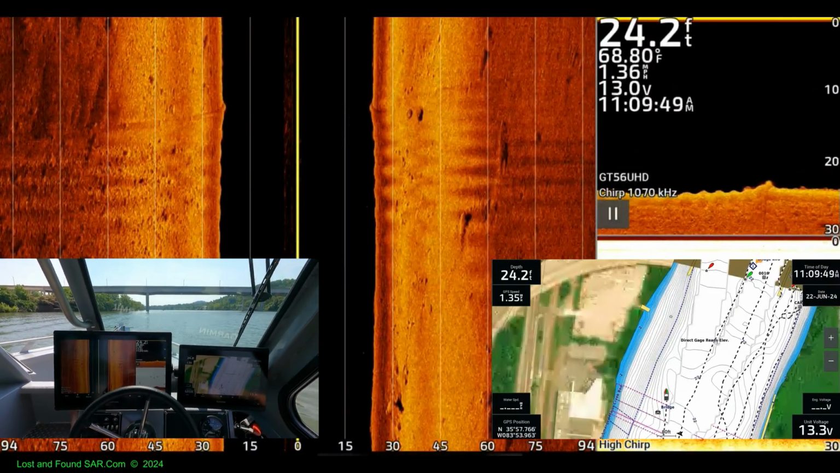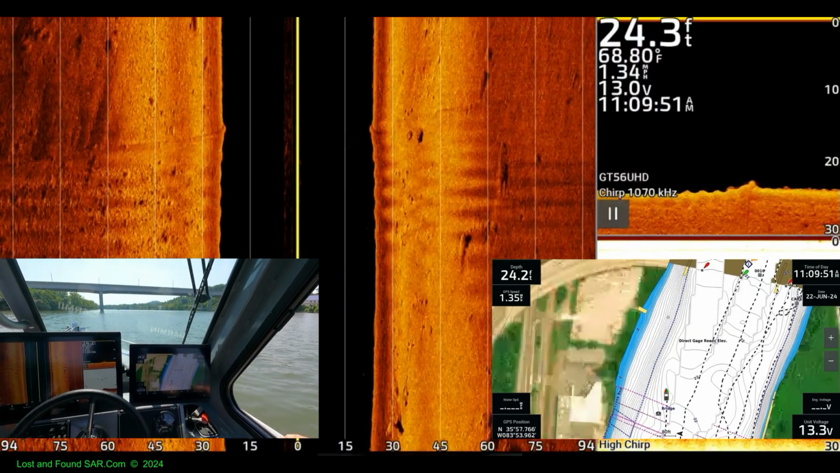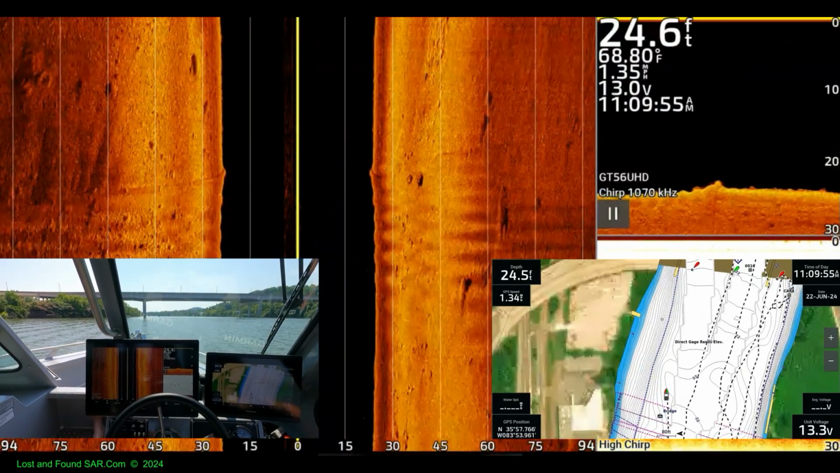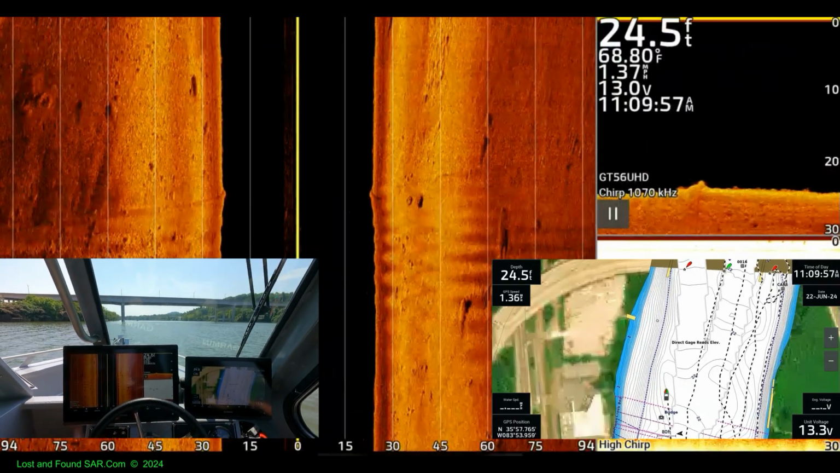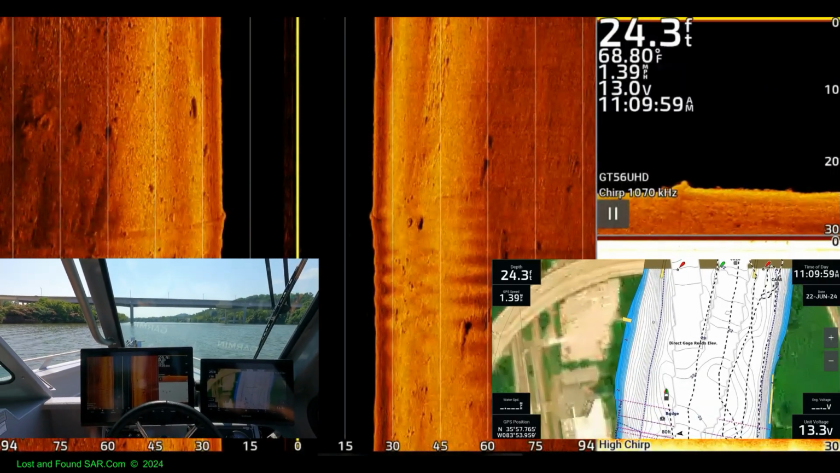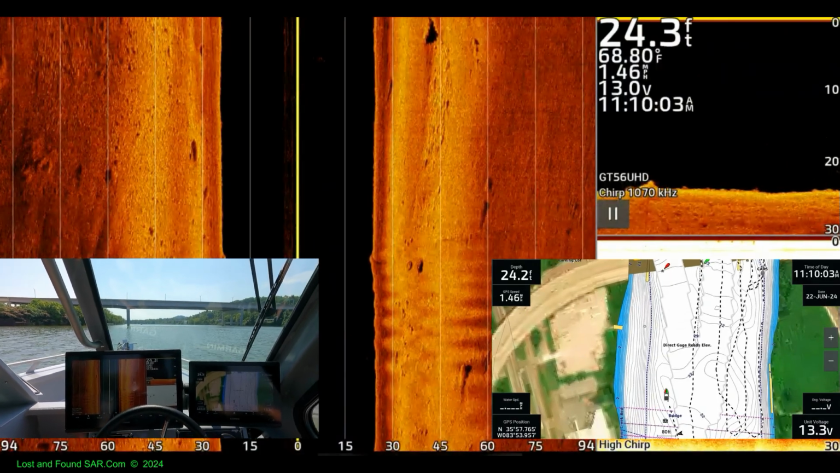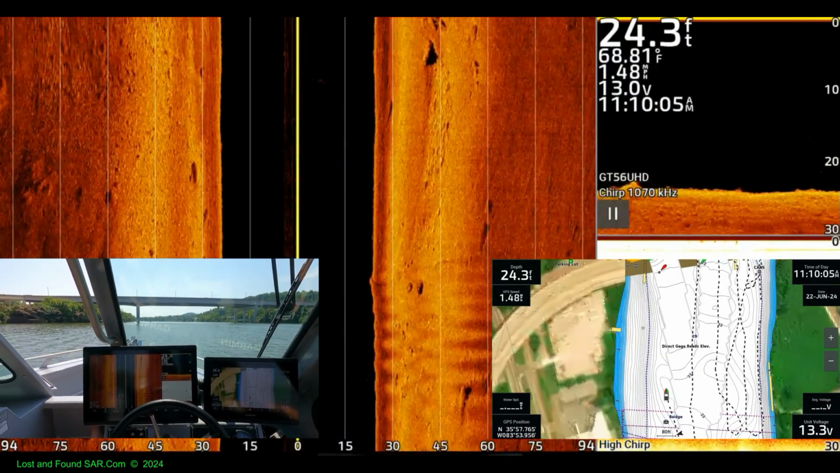Are you waiting to do it, or you're not getting it? I couldn't hear where the waves were hitting and all. Climbing.